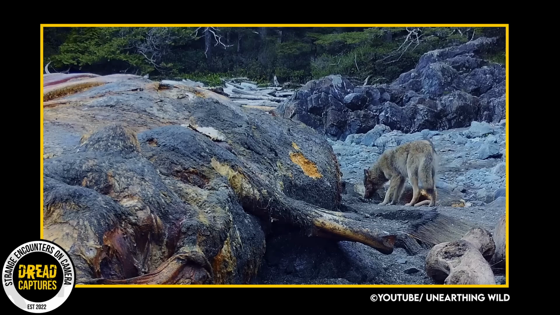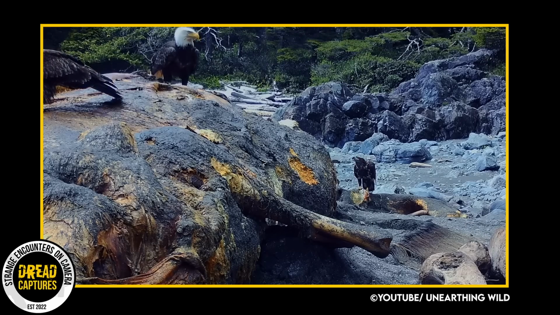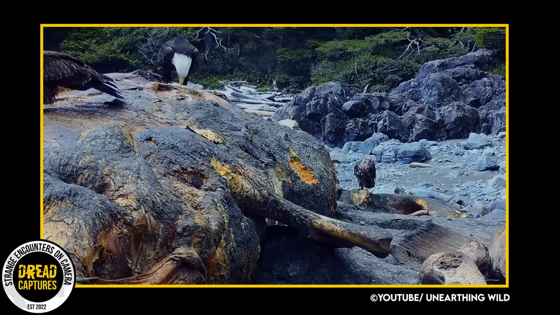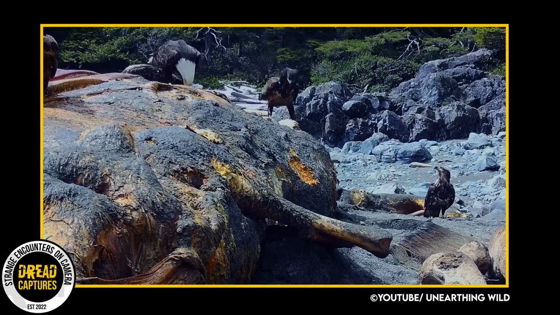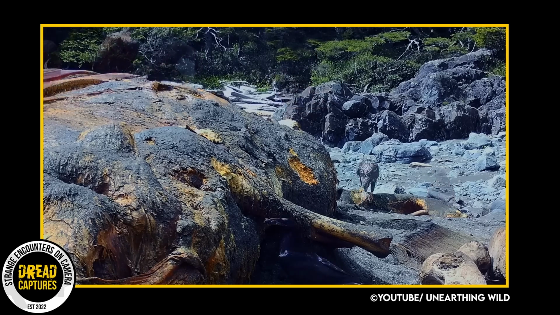She pulls and nibbles before giving way to some bald eagles, the national bird and symbol of the United States of America, representing freedom, patriotism, and strength. The eagles get their fill of whale meat before flying off. Again, just an amazing look into the scavenging process and all of the benefits provided by the sad demise of the humpback whale.